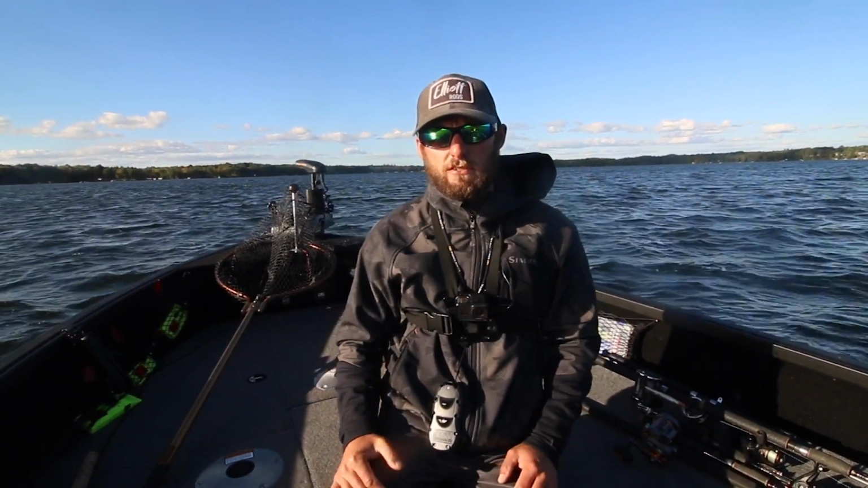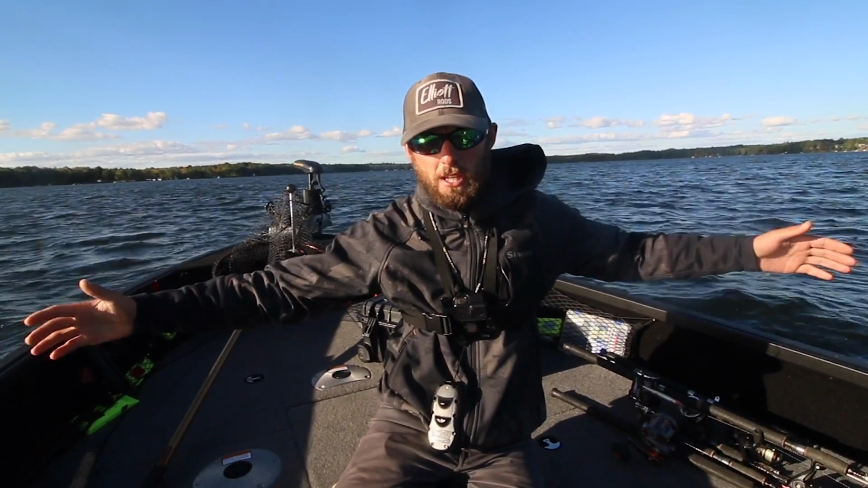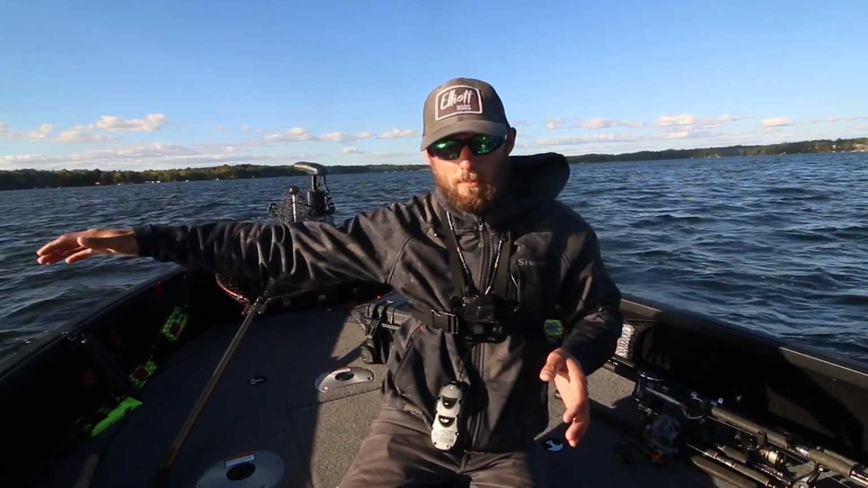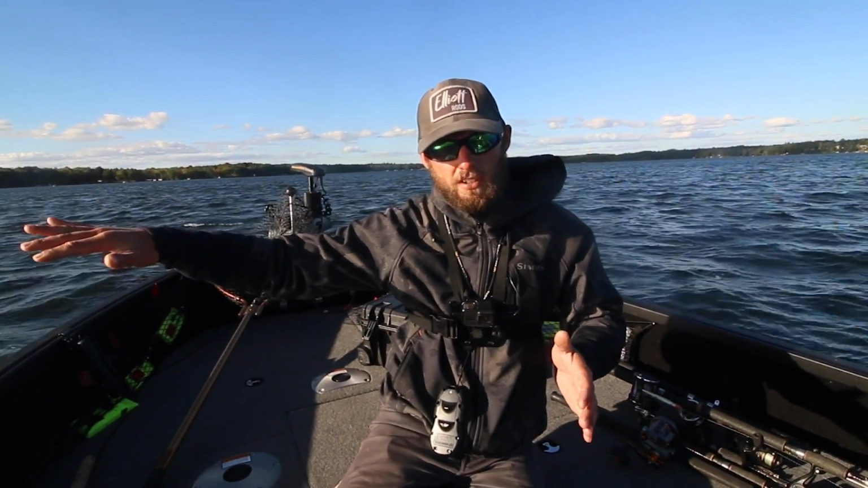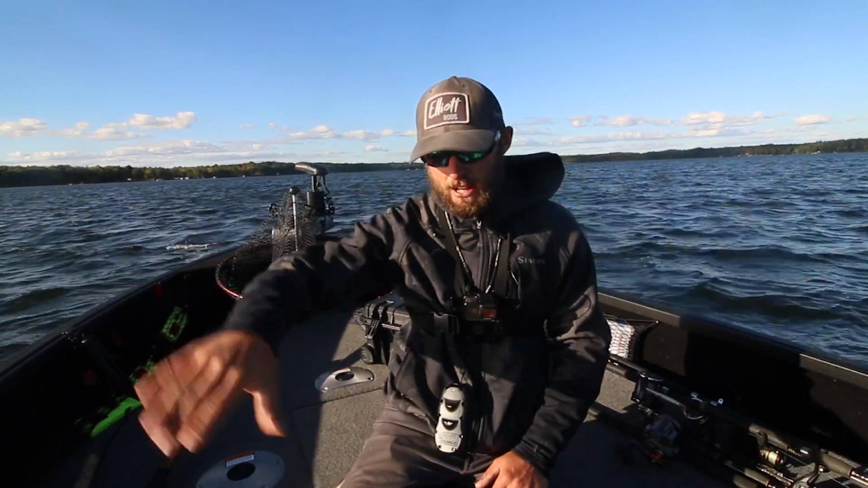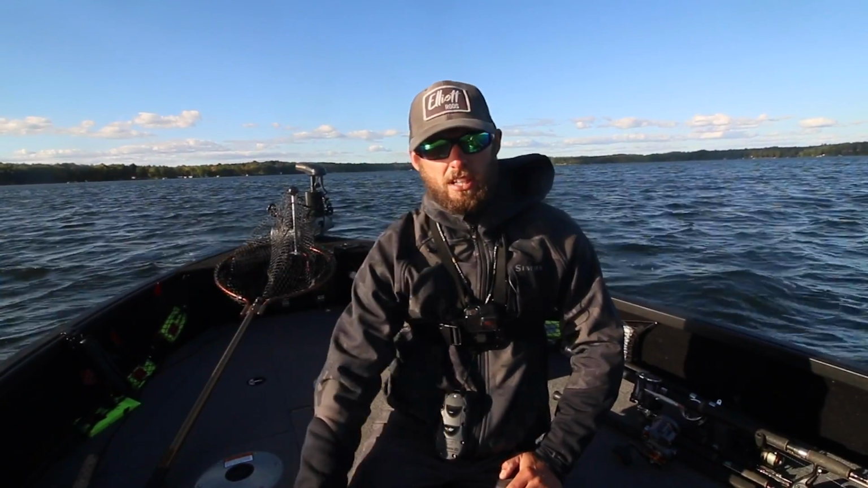But a lot of times what I look for is a very big basin and then big flat humps, right? That kind of top out, they might be real shallow at the top of it, but slowly taper out to a very wide basin, and right where that meets the soft stuff is a lot of times where you can find fish, right?